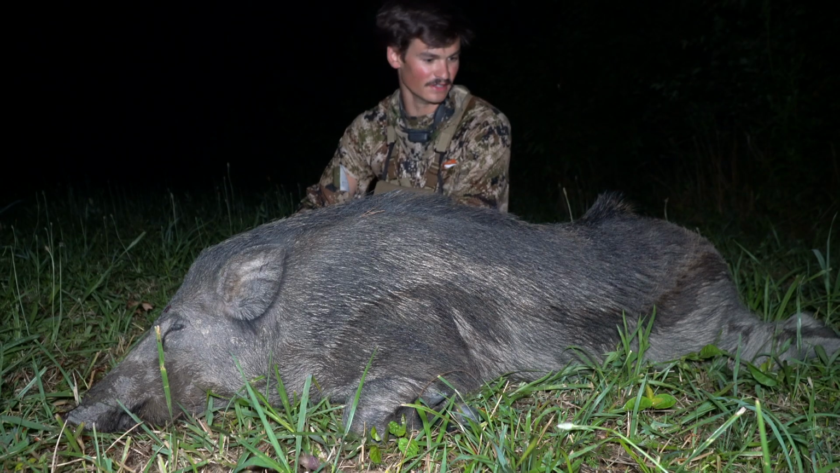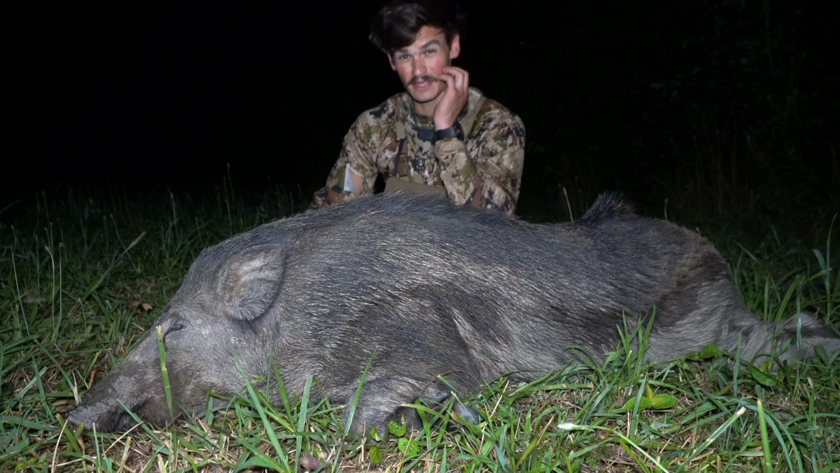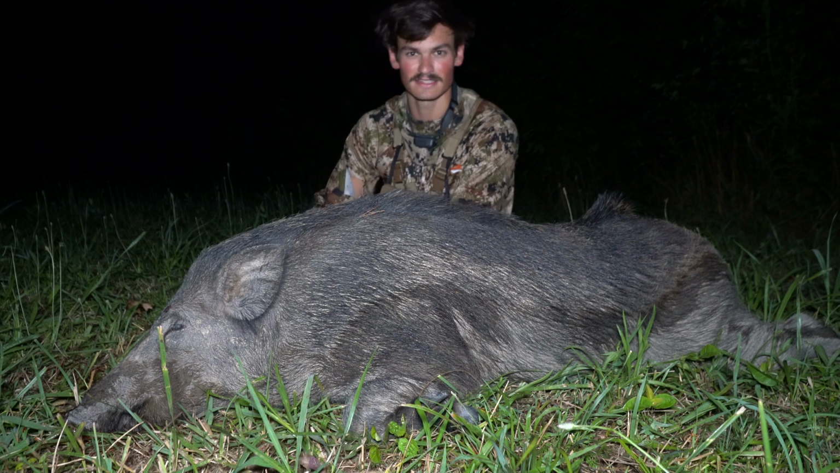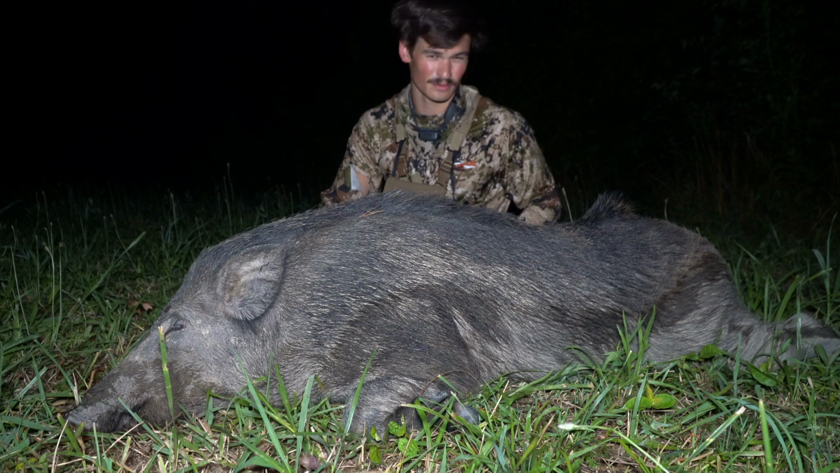Okay guys, we got him back. Finally had to go back to the truck, get the lights for the camera so you guys can see, but you can see it's a pretty big boar. This is the one we were after.